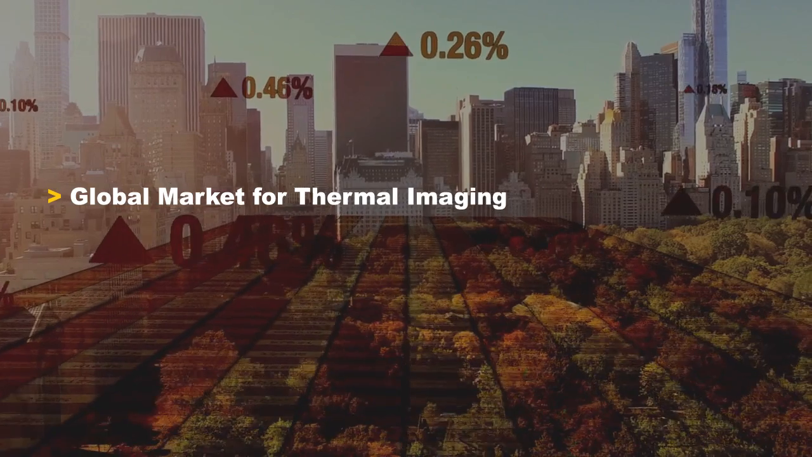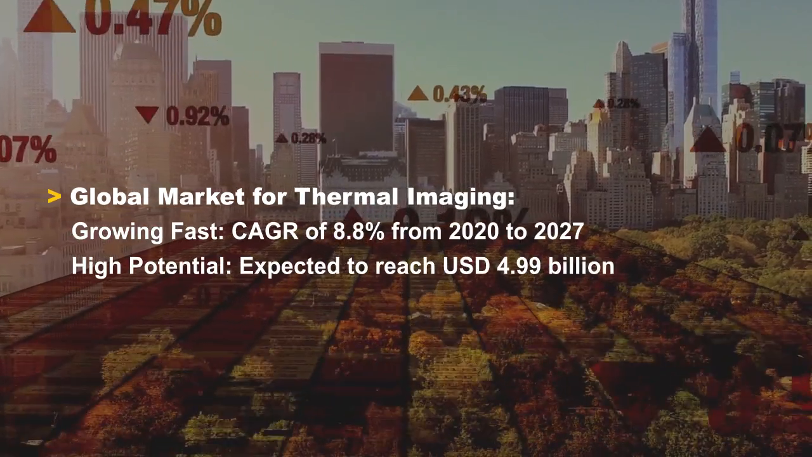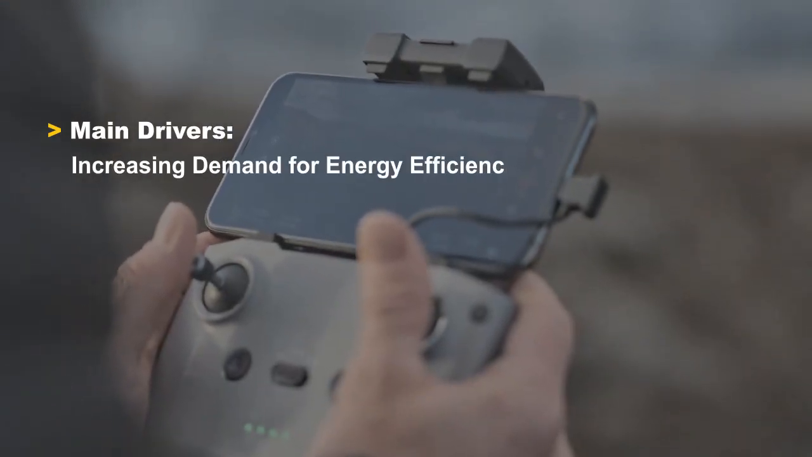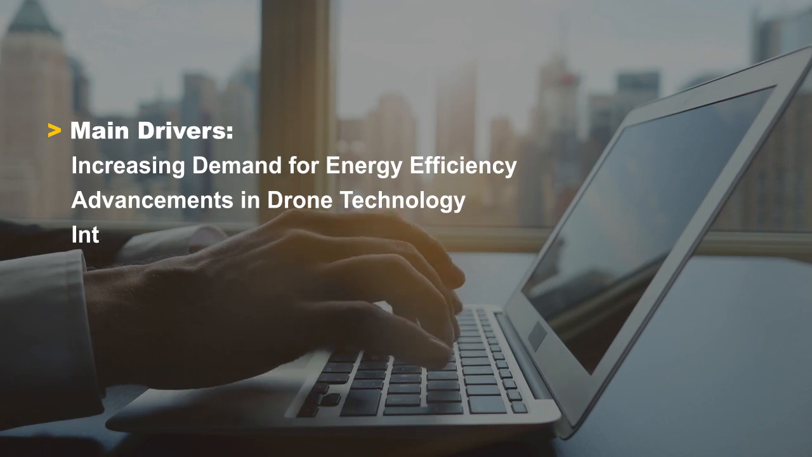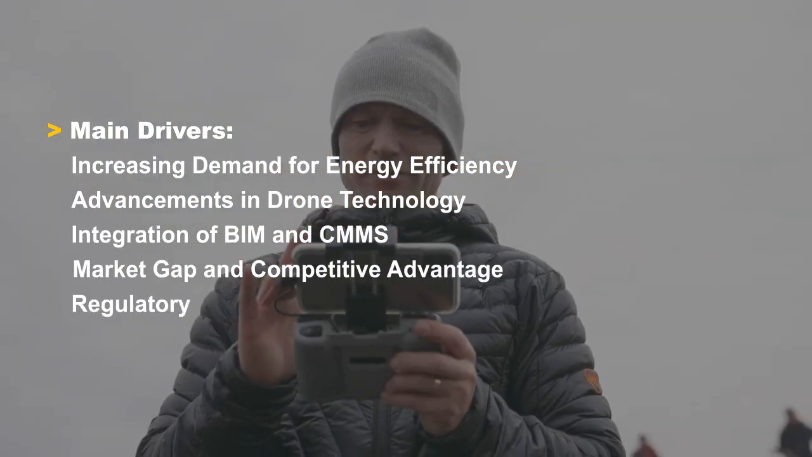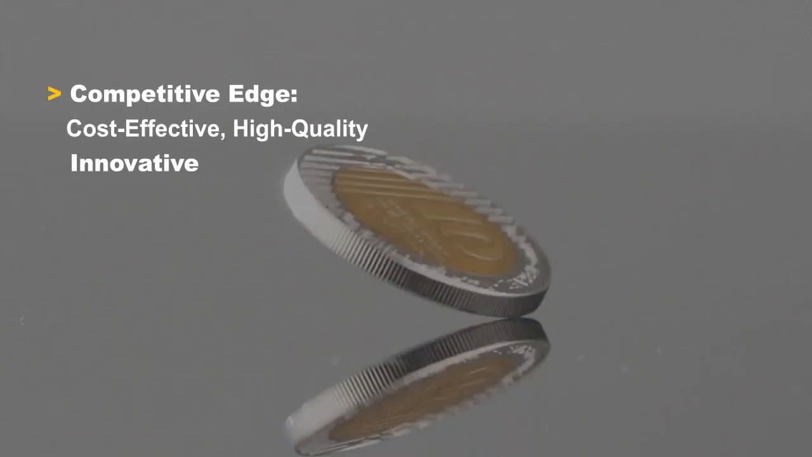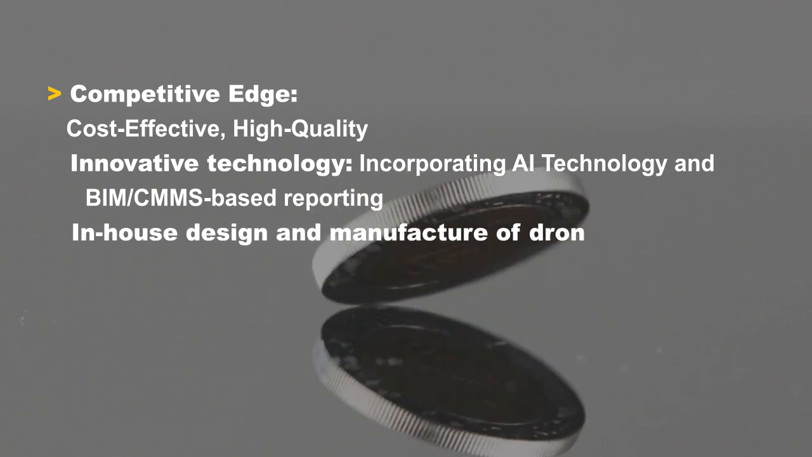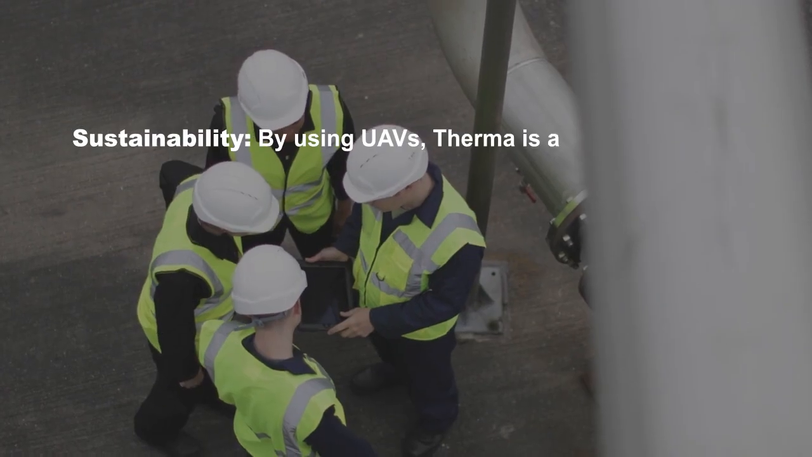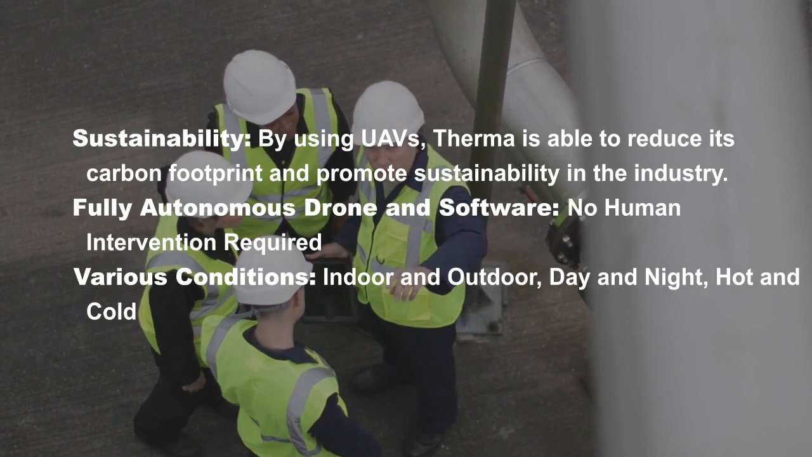The global market for thermal imaging is growing fast and has a lot of potential. Increasing demand for energy efficiency, advancements in drone technology, integration of BIM and CMMS, market gap and competitive advantage, regulatory compliance and industry standards. Therma has a competitive edge in this market by offering a cost-effective, high-quality, and fully autonomous solution that can perform inspections in various conditions.